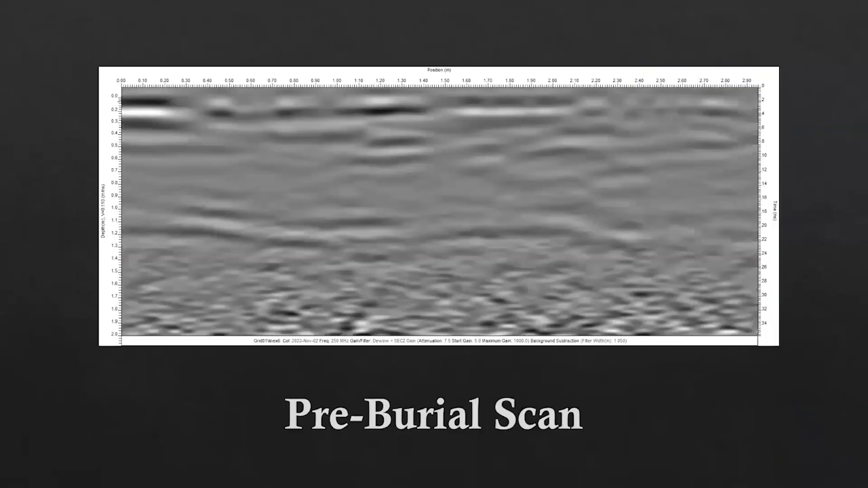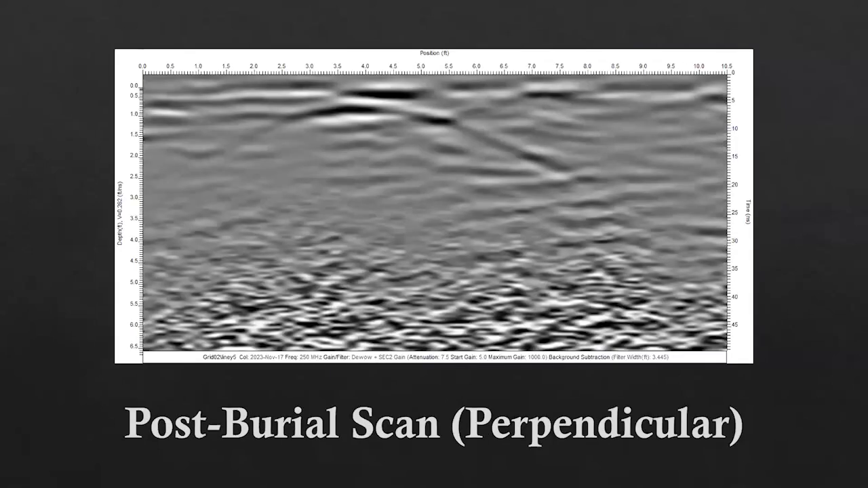This is our baseline scan. This is what it looked like before we buried the pig, before we dug any hole. We're seeing maybe some rocks, maybe some uneven surface, but no huge targets, no huge subsurface artifacts. This is our immediate post-burial scan, in the perpendicular direction. What that means is this is what it looked like when you crossed over the pig grave, across its torso. So you're crossing perpendicular to your target, and this created a very clear parabolic hyperbolic target.